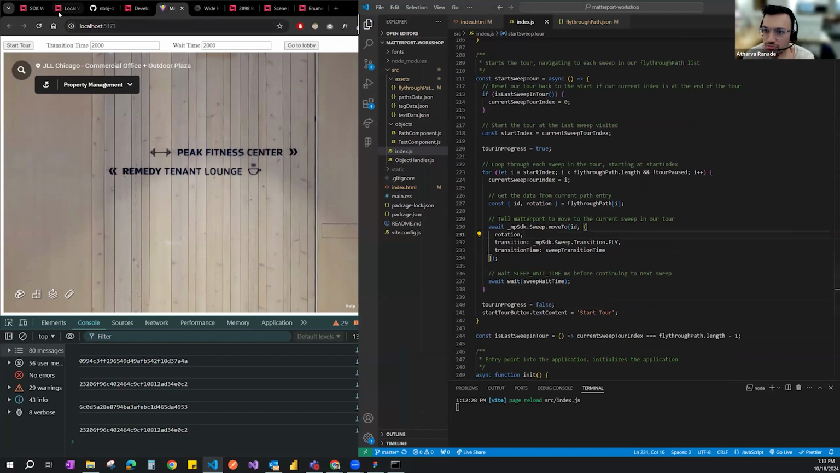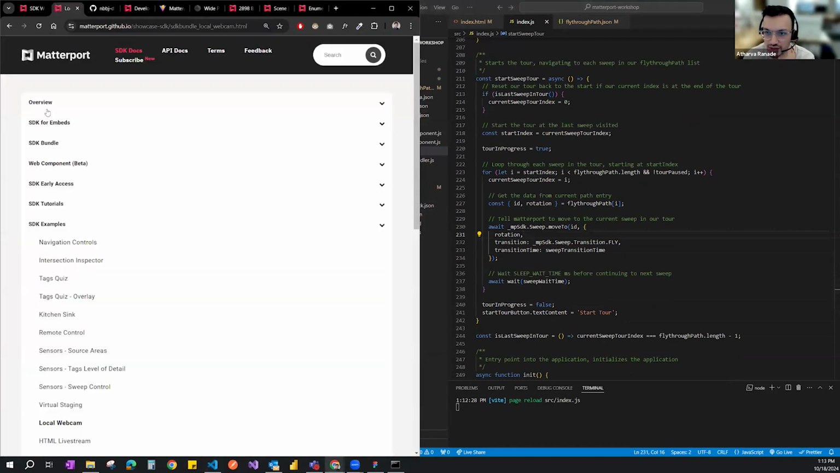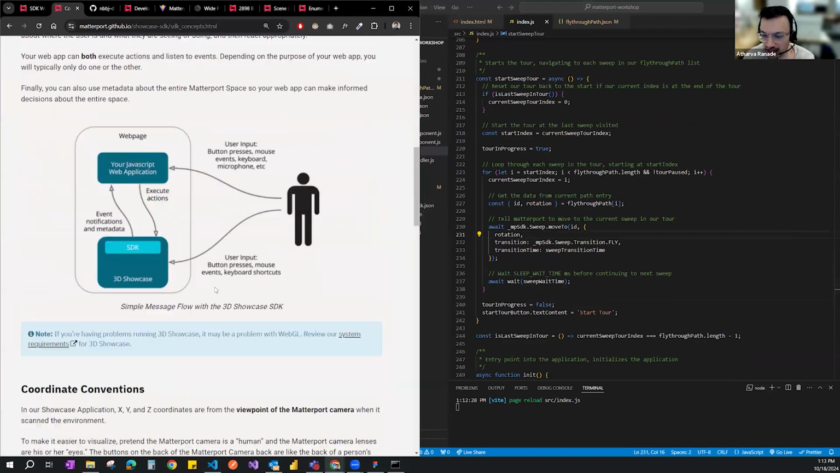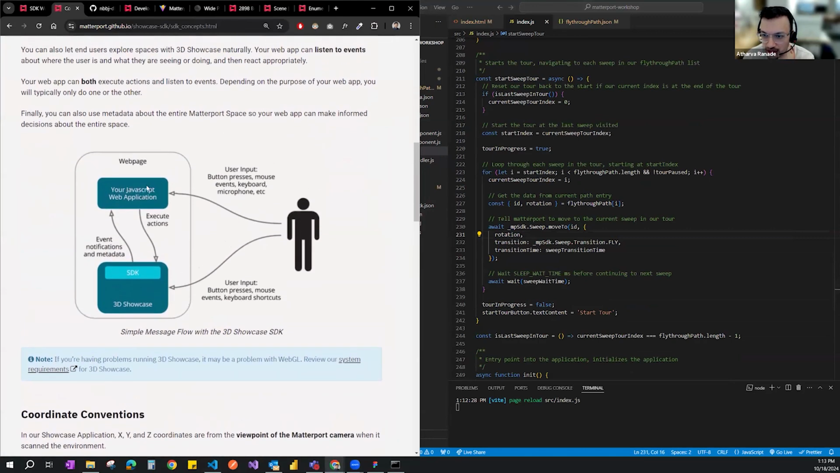So just so that we understand this from a conceptual lens, what we have done is we have used the SDK to get the sweep ID information out. We have then used the camera angle data to push that back into the SDK.